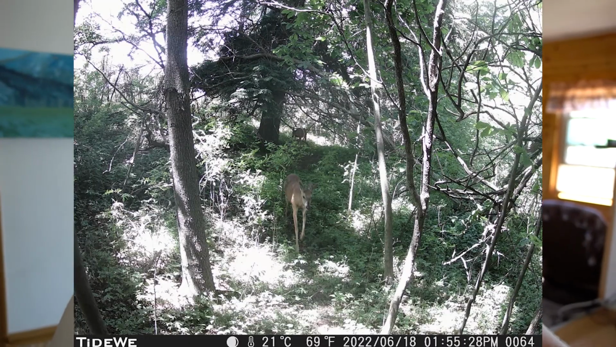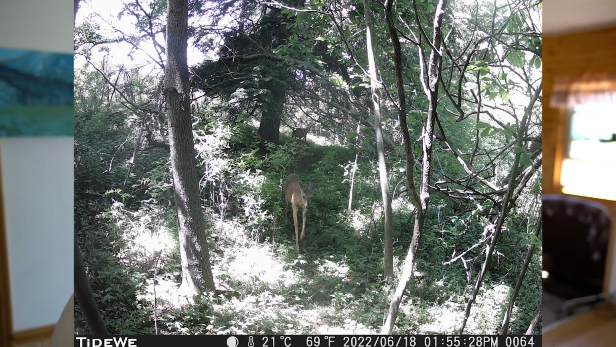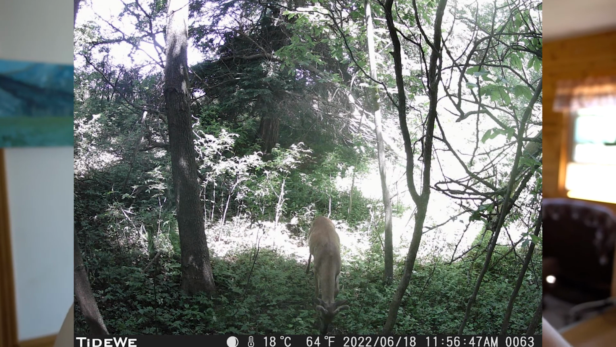But we got does, we got fawns. We also got some nice bucks on camera too. There are a few here that are starting, and they've got some pretty decent mass to them. And then obviously there are a few smaller ones mixed in here too.